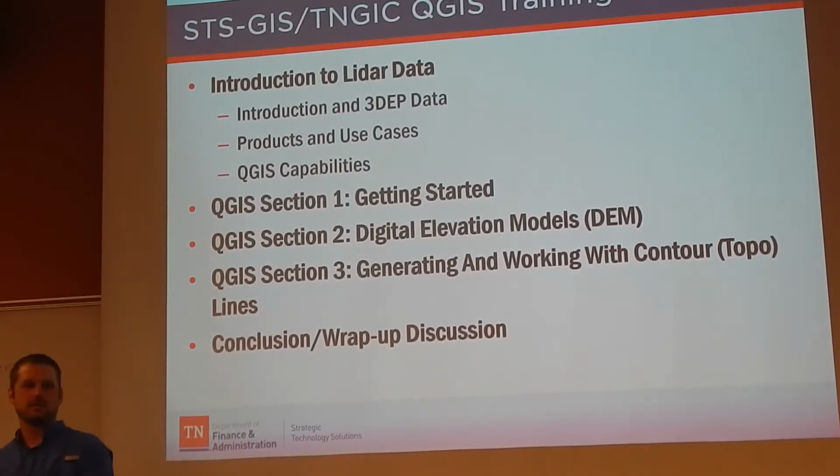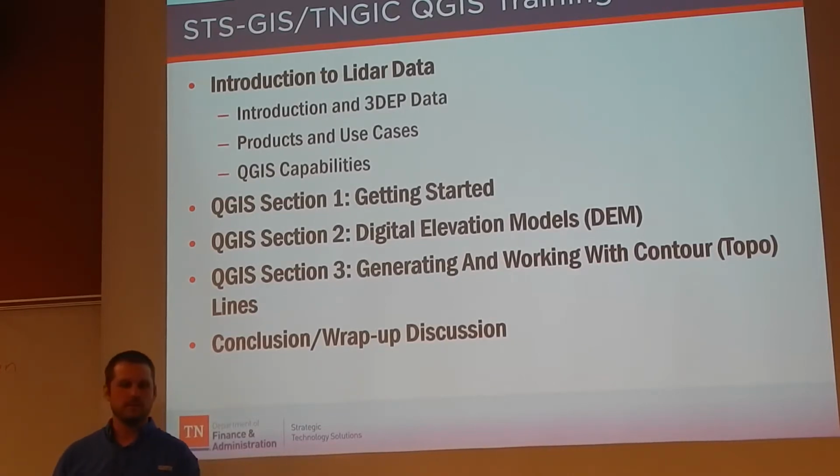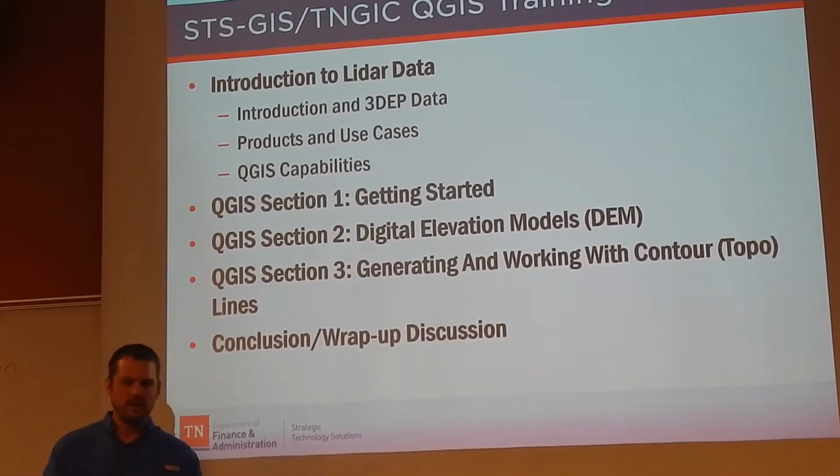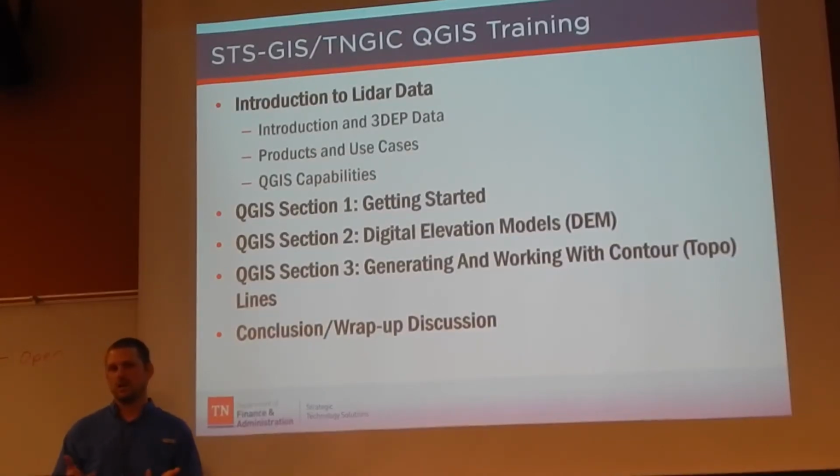Then teach people how to add simple data to the map, add our imagery services, for example, and then run through how to use the DEMs, how to create a hillshade, a slope map, and then generate and work with the contours. We do share contours.